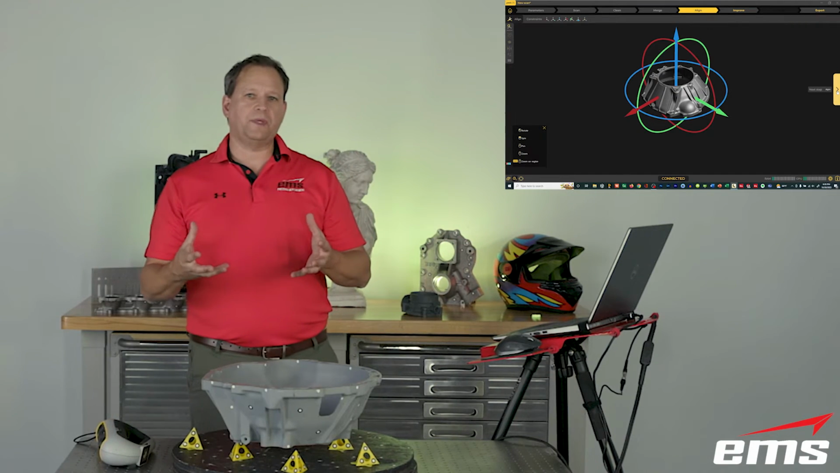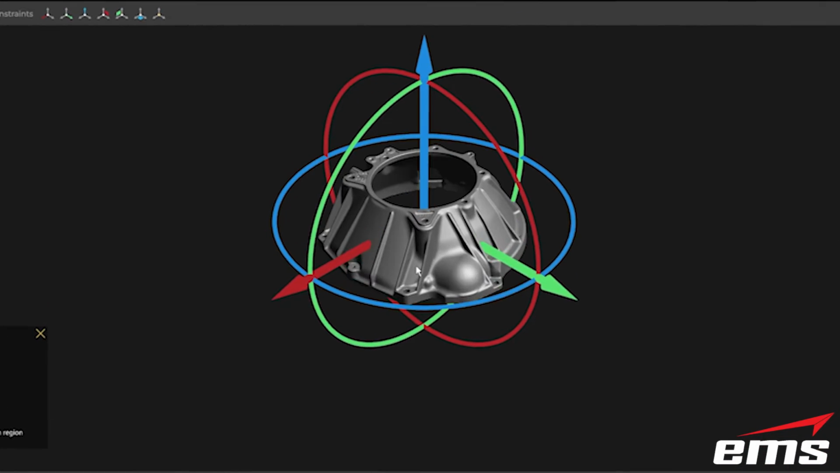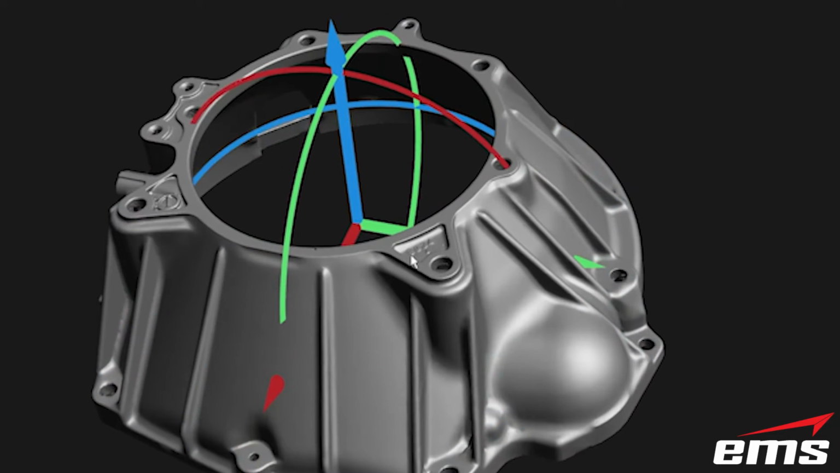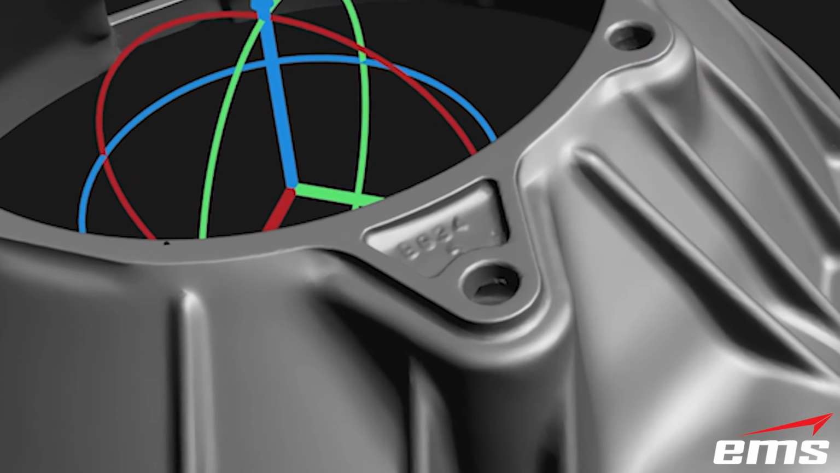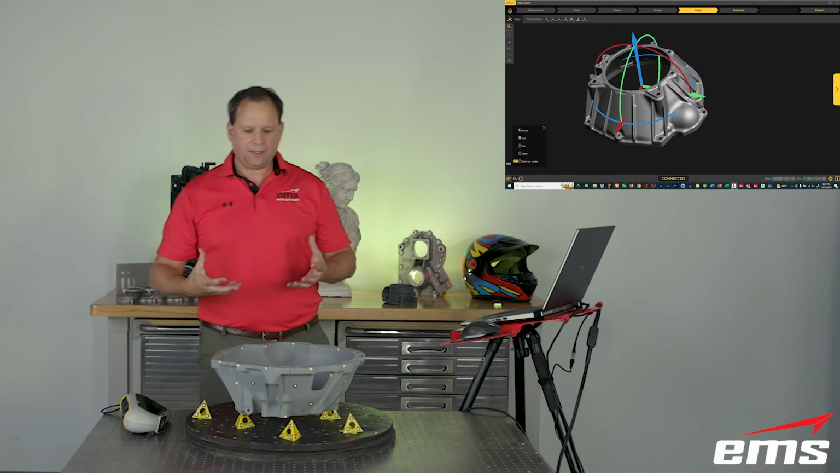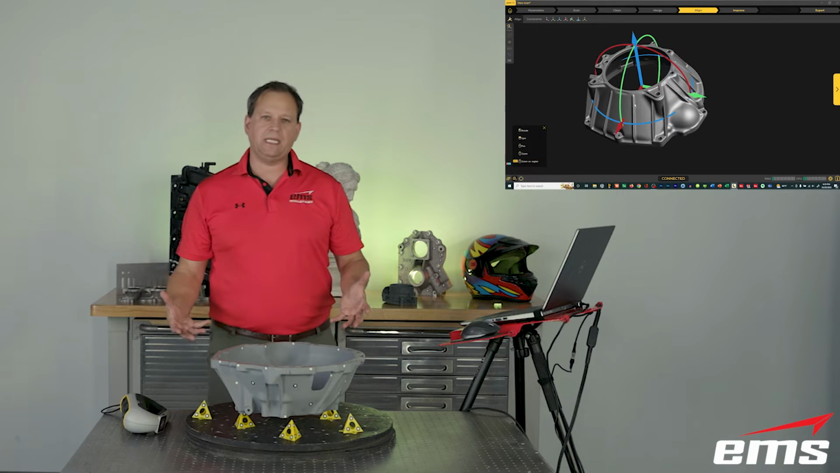So we've got it all cleaned up, and you can see we can come in here and take a look at it. It looks really nice, data there. Look at the detail. We can pick up the text on here, really nice. But the problem with 3D scanners is they have no coordinate system. When you start scanning, it doesn't know anything from anything.